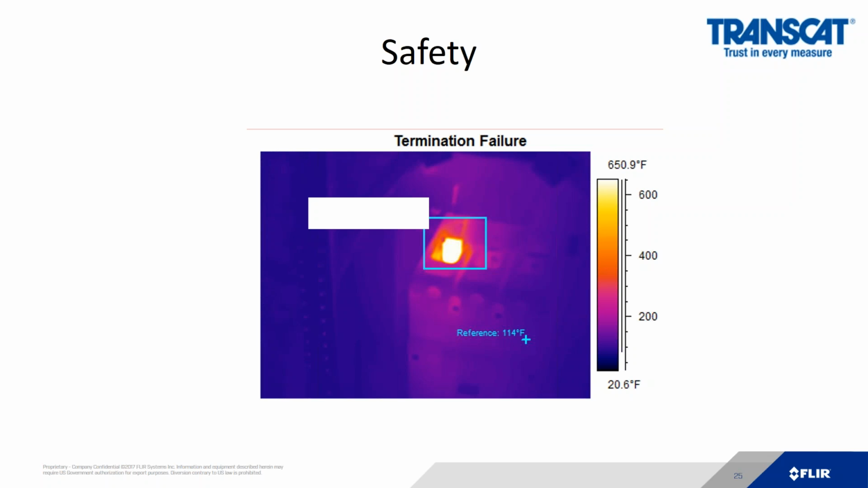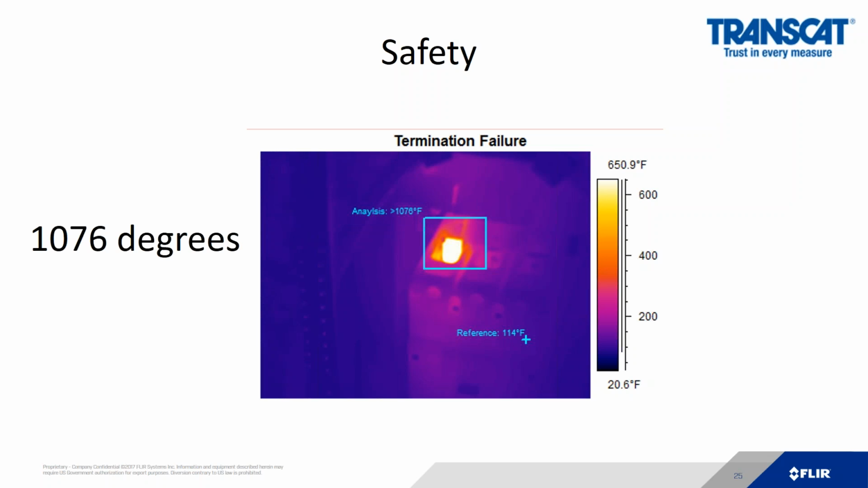Does anybody know the melt temperature of aluminum? It's around 1200 degrees. In this case, this target is around 1076 degrees. That's why electricians are guided to wear PPE, but I would suggest the next step level up would be to also include a thermal imaging camera that can show you this problem before it happens.